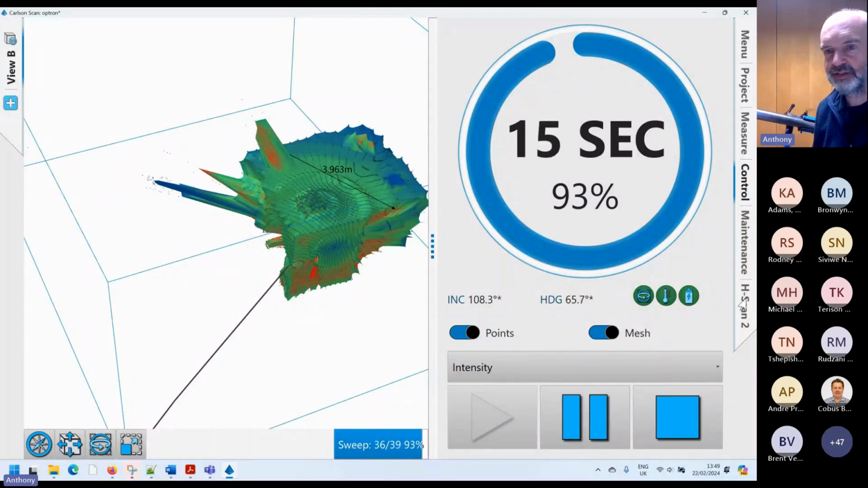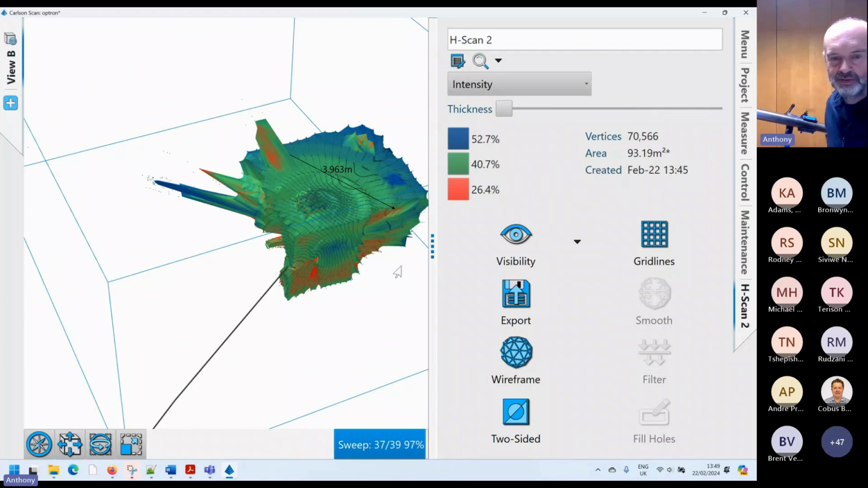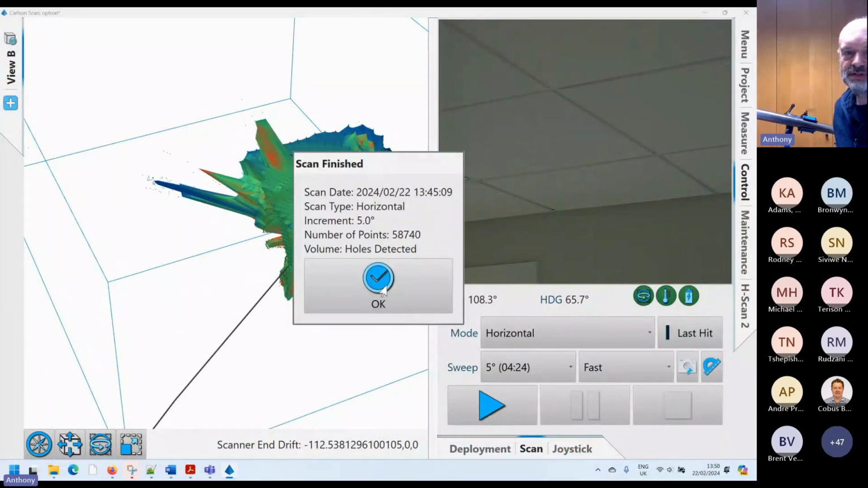If I go back to the, so it tells you here we've 39 sweeps, we've done 37, it's 90% finished. And okay, it's just finishing up now. Okay, so that scan's completed. So that was a 5-degree scan, 58,000 points.